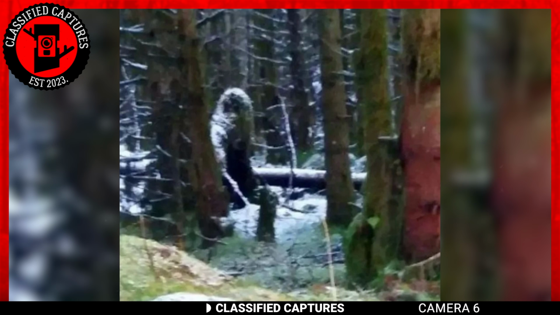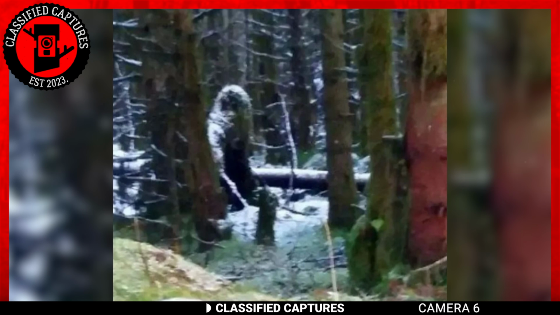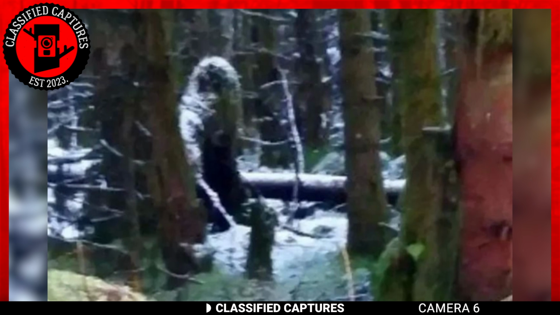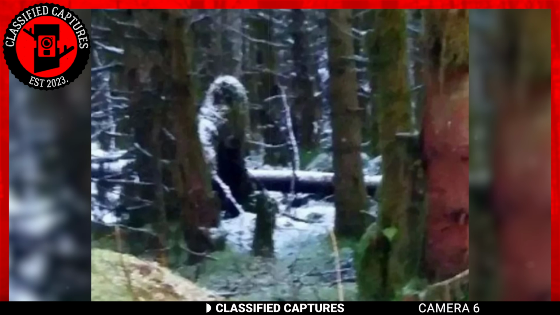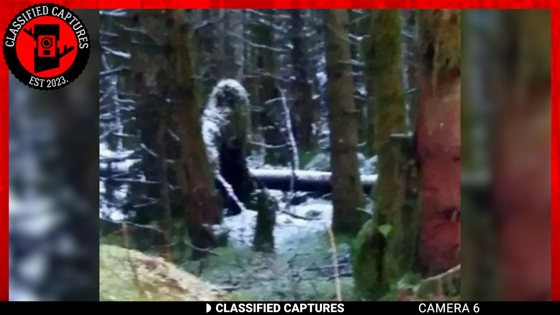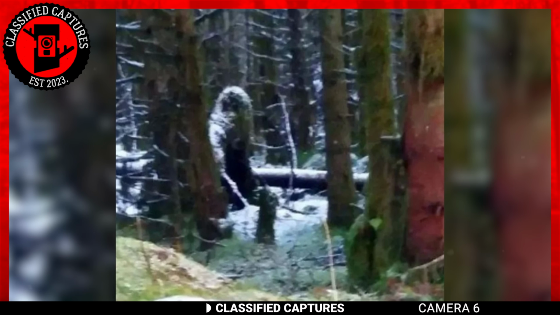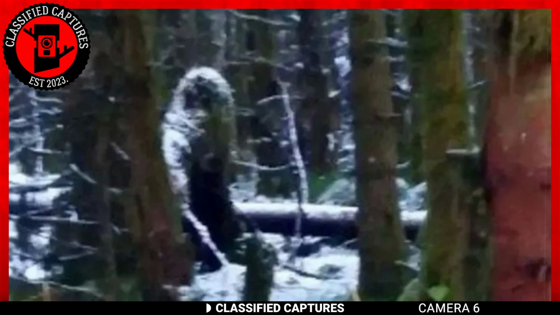From afar, the capture looks like a set of trees or tree branches with snow on them. A second look, and it looks like there's an actual face and body of a humanoid moving from the left to the right. You have to be paying attention or very observant to see the creature in question. Do you see it too, or are we simply imagining and seeing things that aren't there? Share your thoughts with us in the comments section.